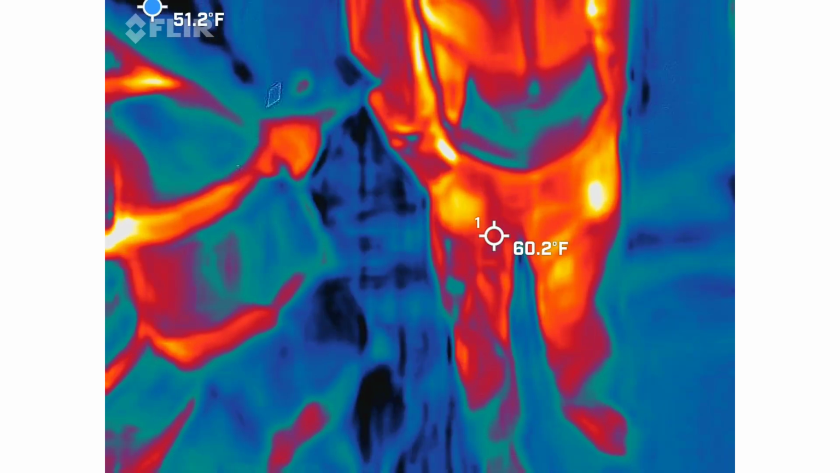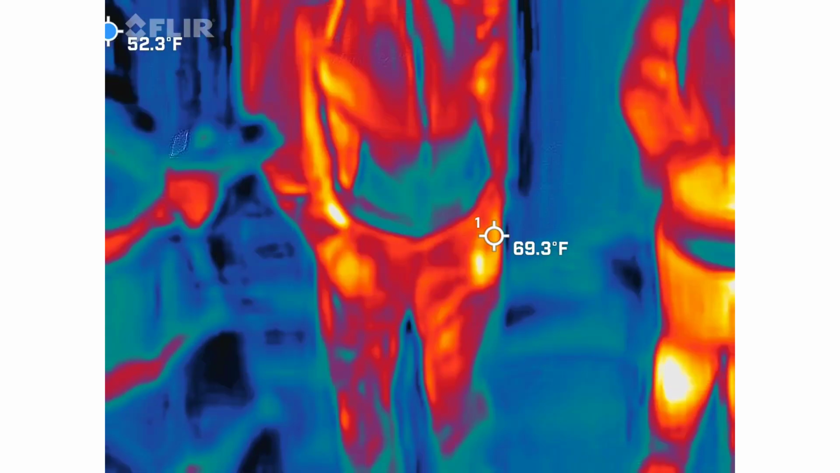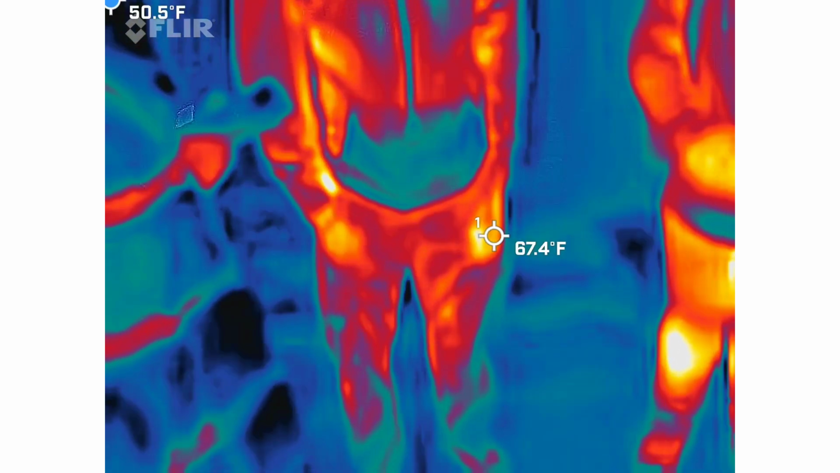So, every tour will tell you, as you're walking through here, listen for the whistles. We're using my voice recorder right now. It's not always going to be audible to the naked ear.